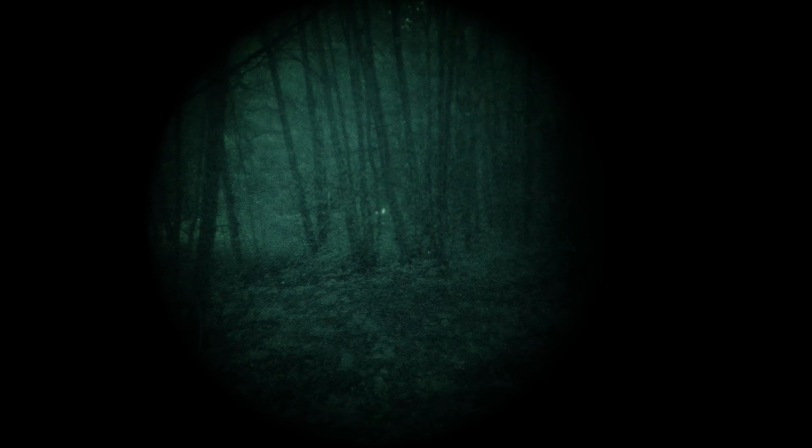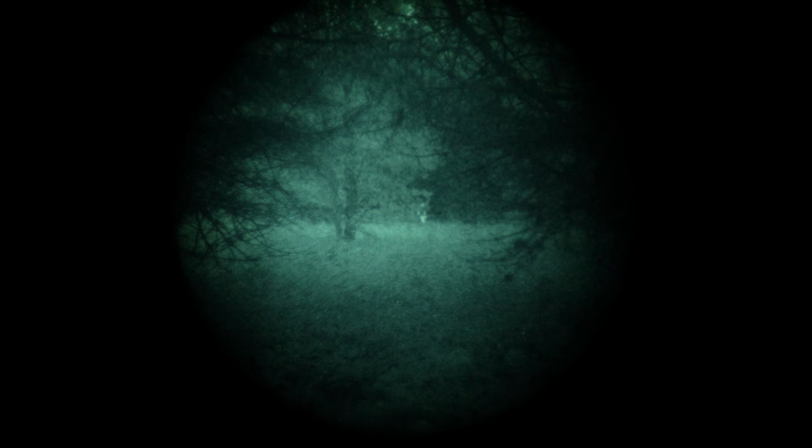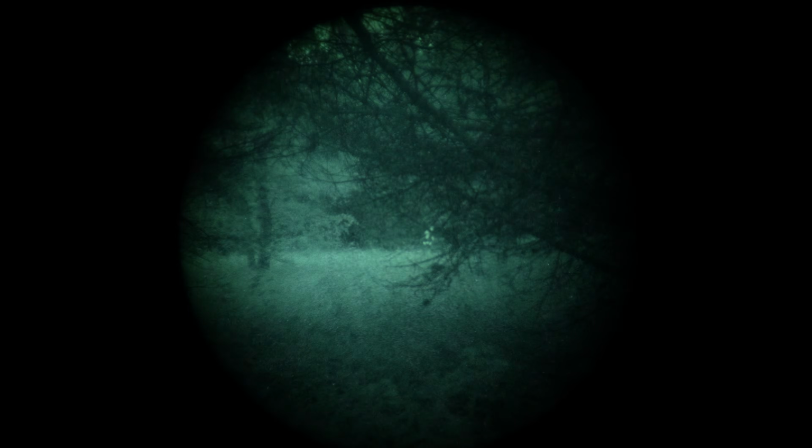Now, this is 15-20 meters away, someone walking behind some trees and some brush. If you cover up the thermal, then you wouldn't be able to tell that there's anything there. There's a lot of movement in the trees and in the bushes, so without the thermal, it would be invisible. Here, walking pretty much in the open, but there's some branches in front of us. Same deal, covering up the sensor, the person is invisible.